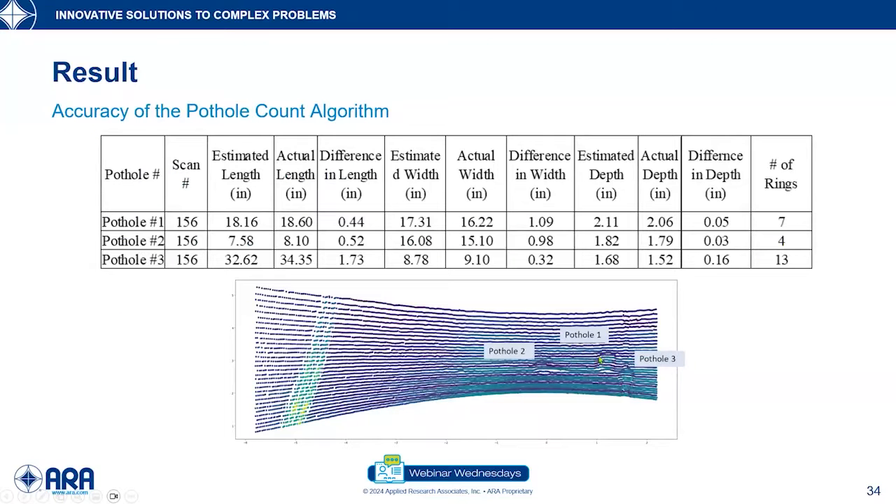Similarly, pothole 1 had 7 rings from the visual estimation, and we can see 7 rings also associated with pothole 1 from the algorithm. So in conclusion, we were pretty confident that our pothole count algorithm can deal with a very complex situation and give us the correct result.